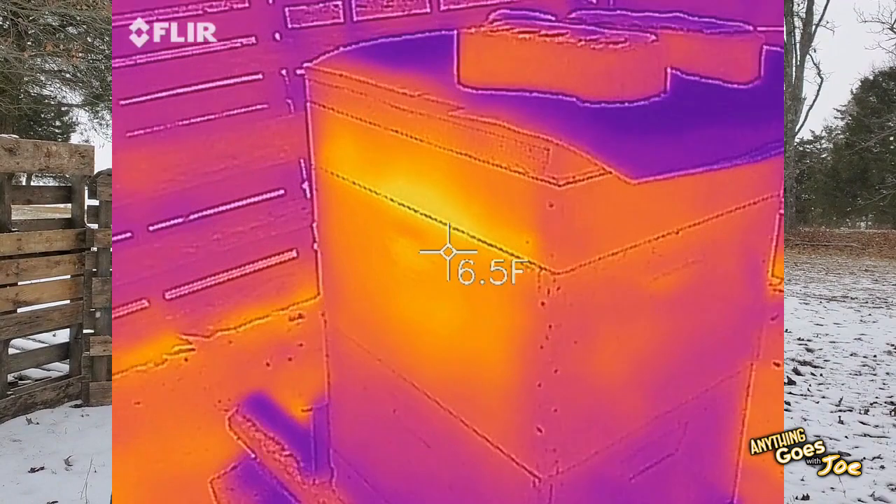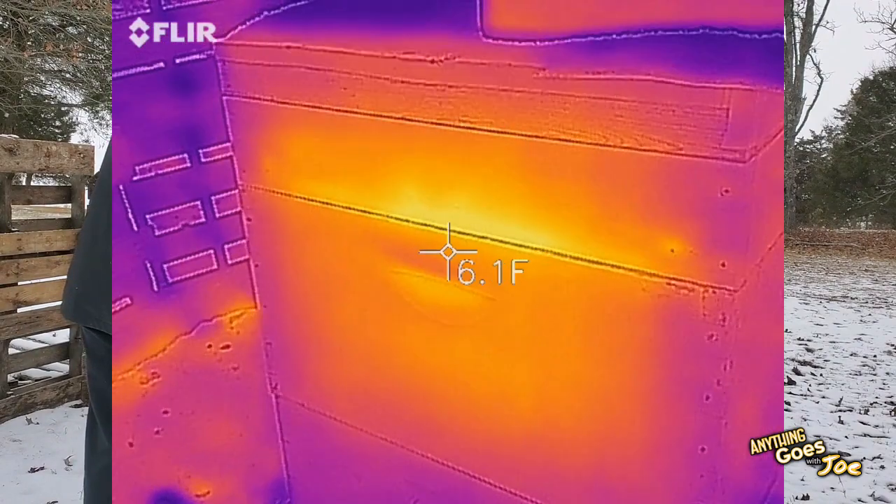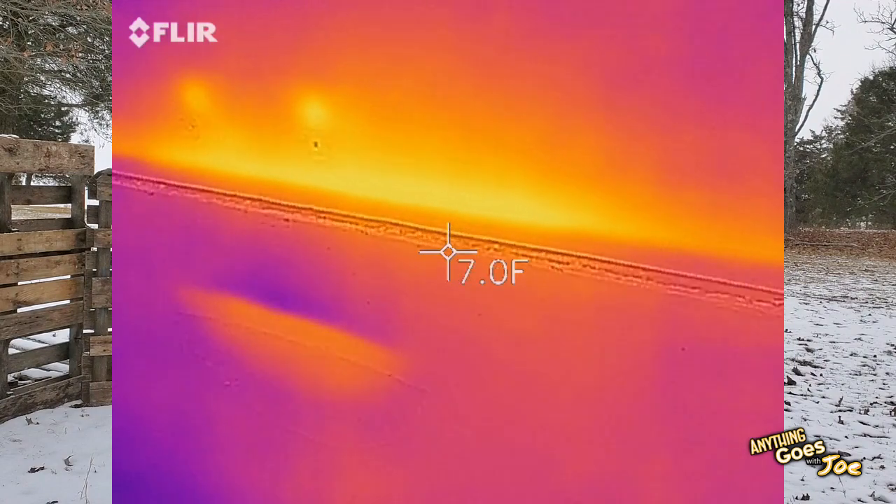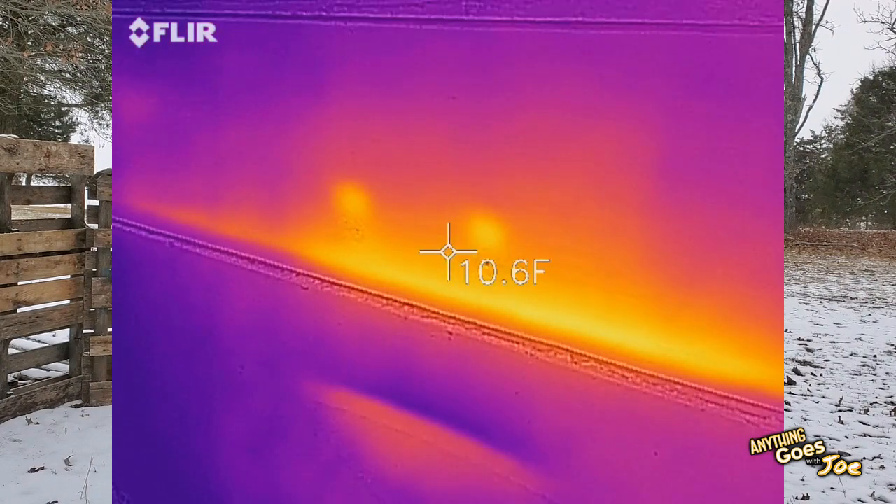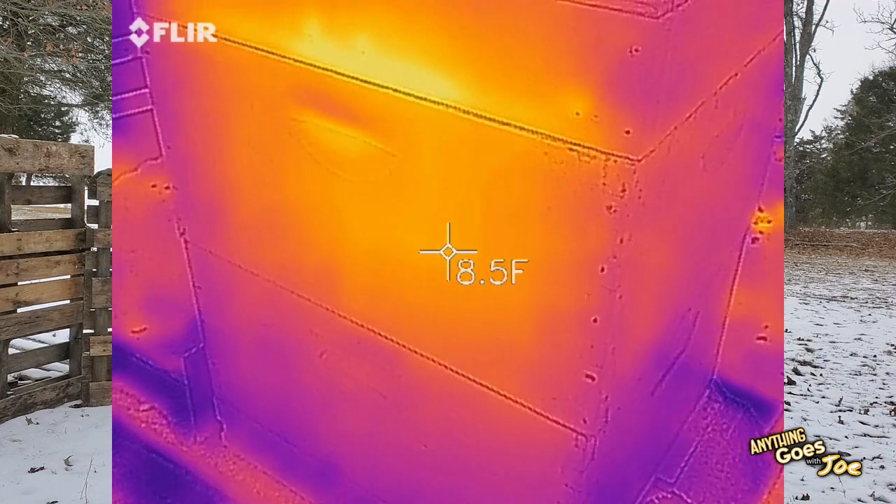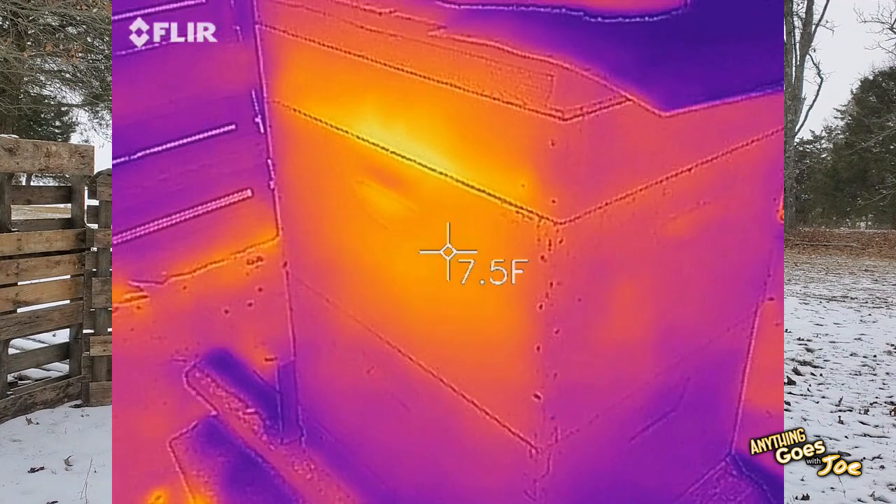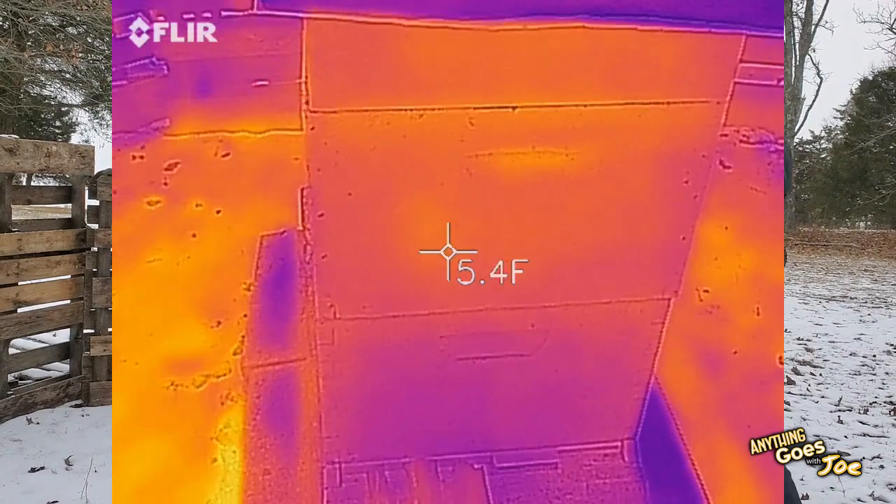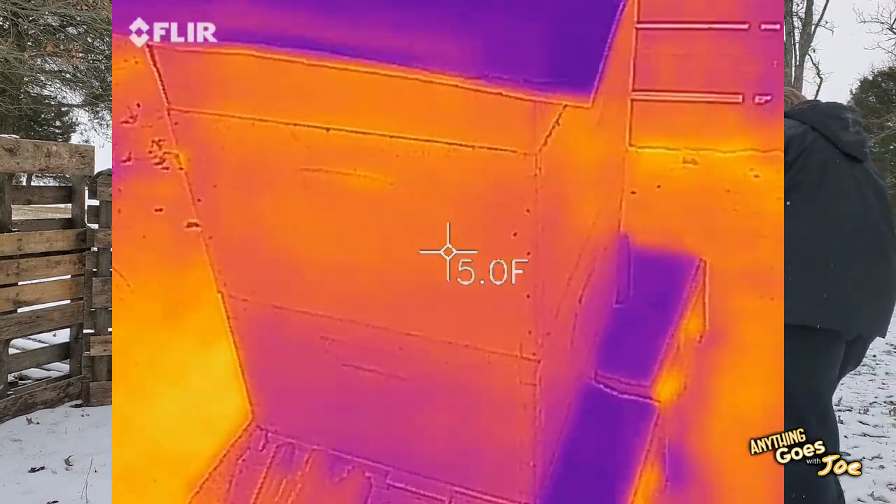So it's going to come up, walk around, and right off the bat, I actually see a heat leak right there on top. That is not good. Right at the sugar board there. Walk around.